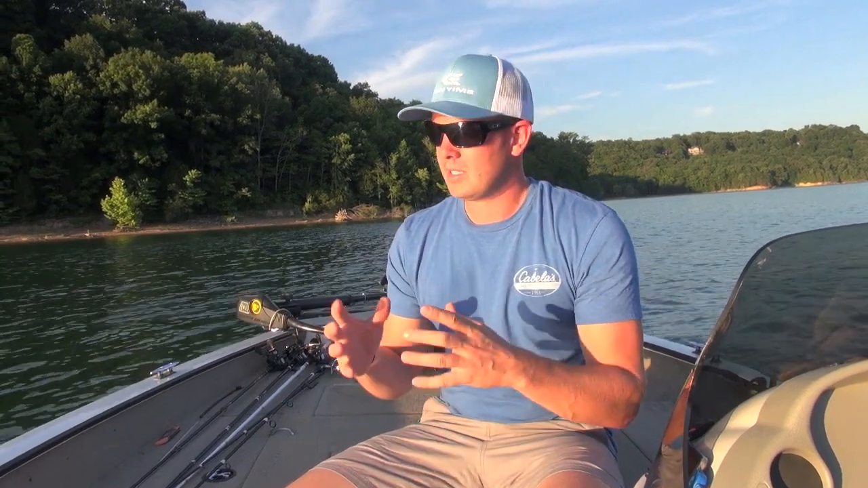This is Dale Hollow Lake. It is a super clear lake. Visibility right now is 20 feet plus. Being a clear lake, it does have grass. It has a lot of grass. The clear water lets that sunshine get down to the bottom and lets the grass grow.